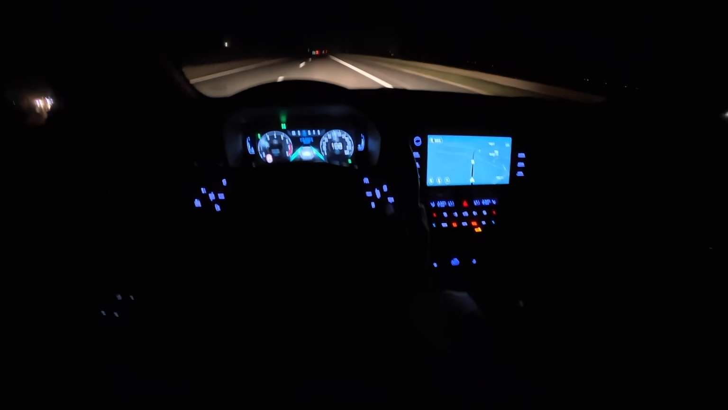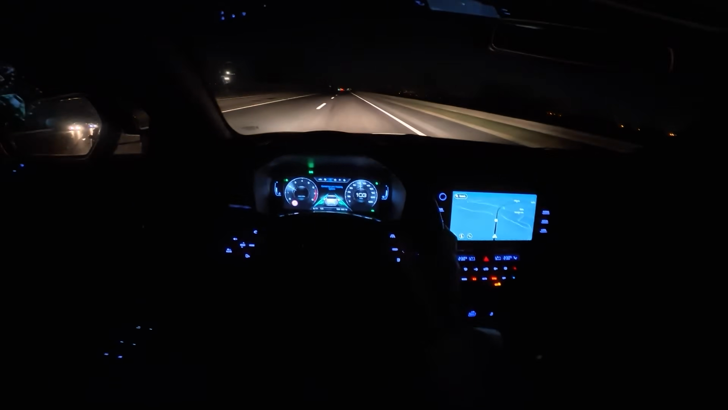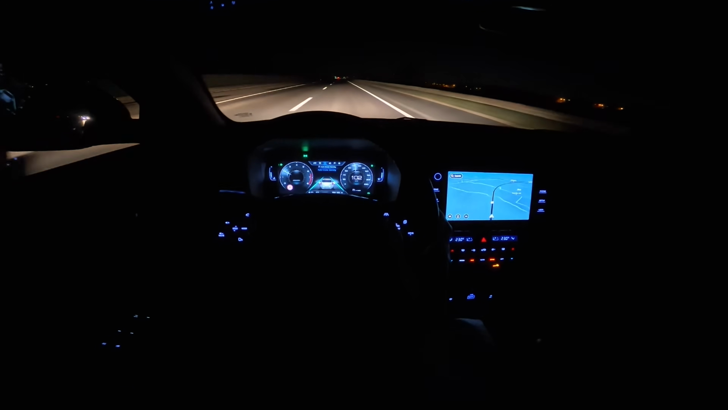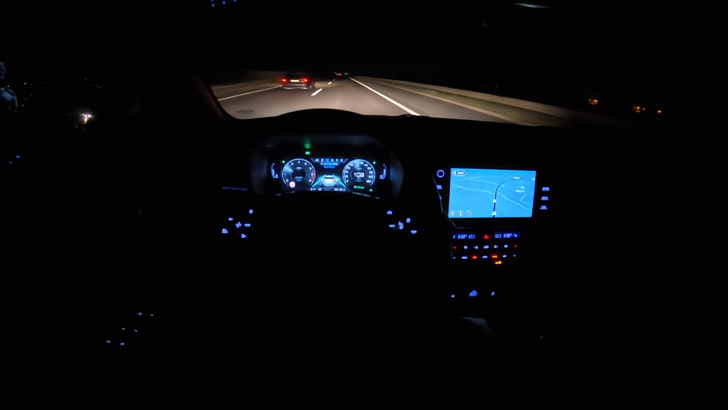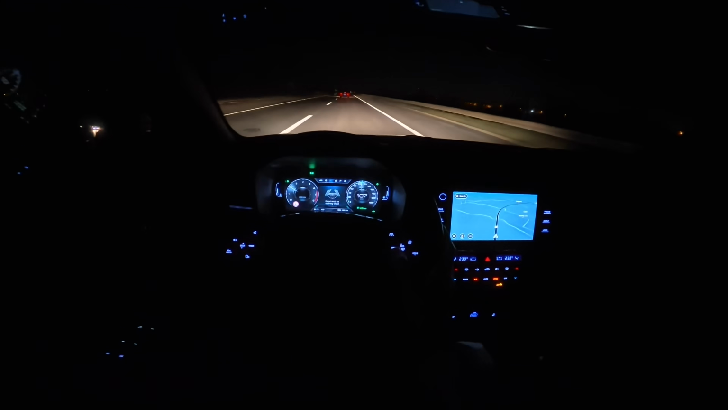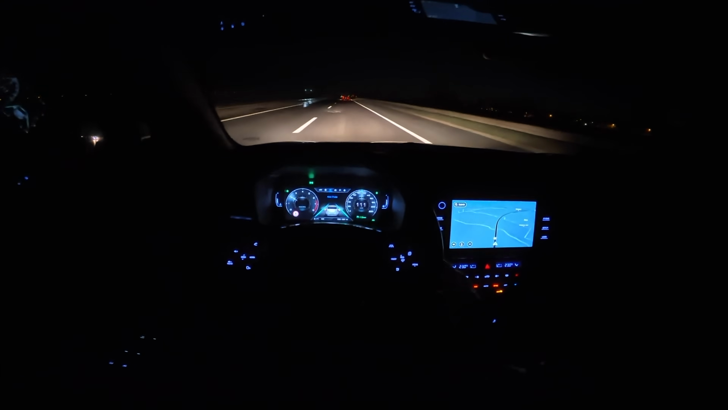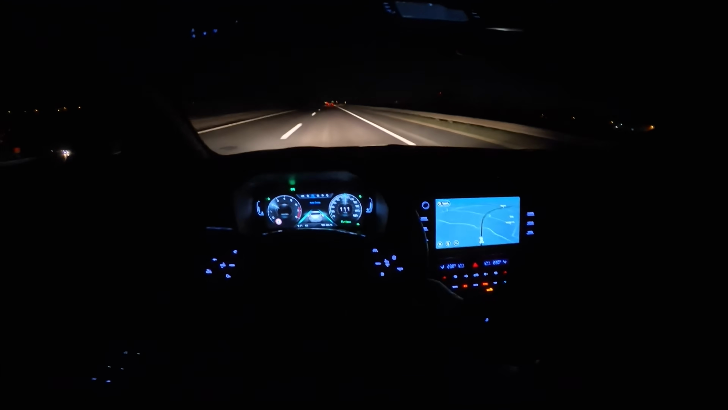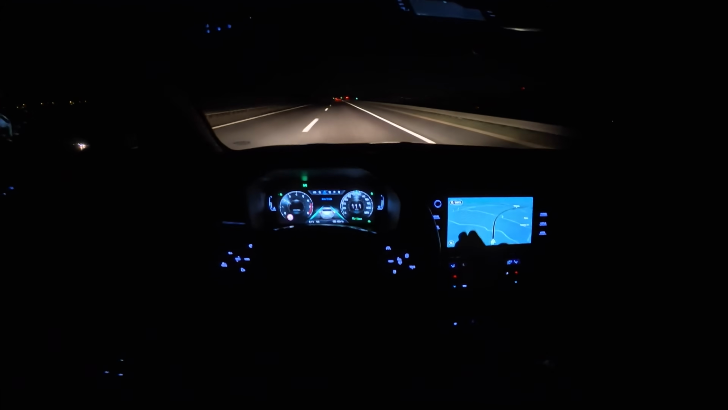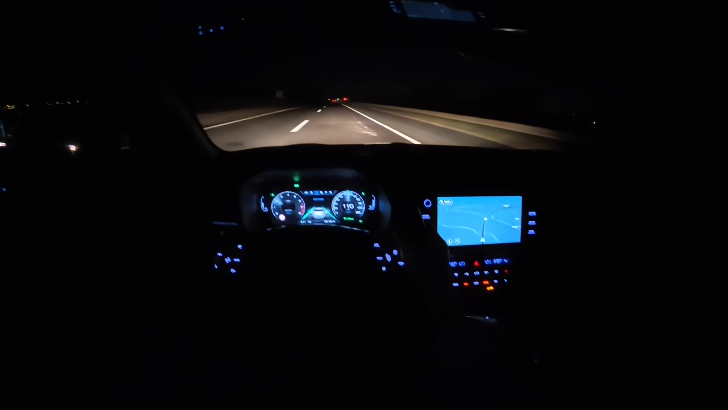Okay, let's engage the center lane keeping system, and we're gonna engage the cruise. You press down, it engages, and then you press up to set up the speed. So it keeps you in the center. If I pull it to the right, look at this. Nope, it pushes me back into the center, and it keeps me in the center, so it doesn't do the ping pong thing.